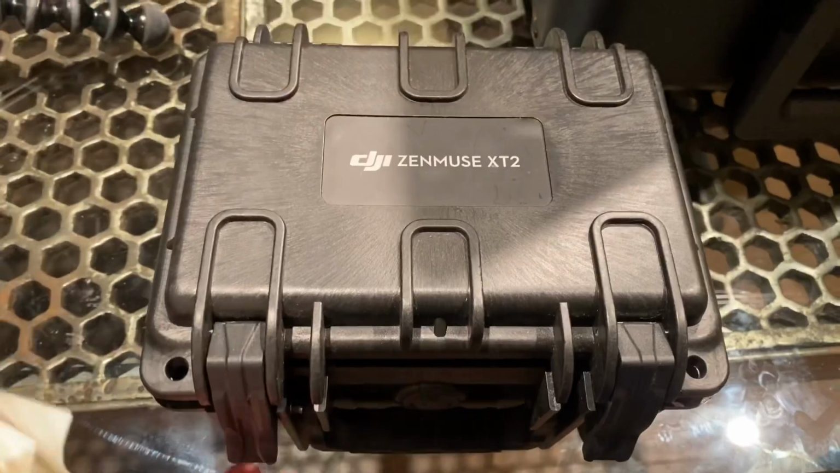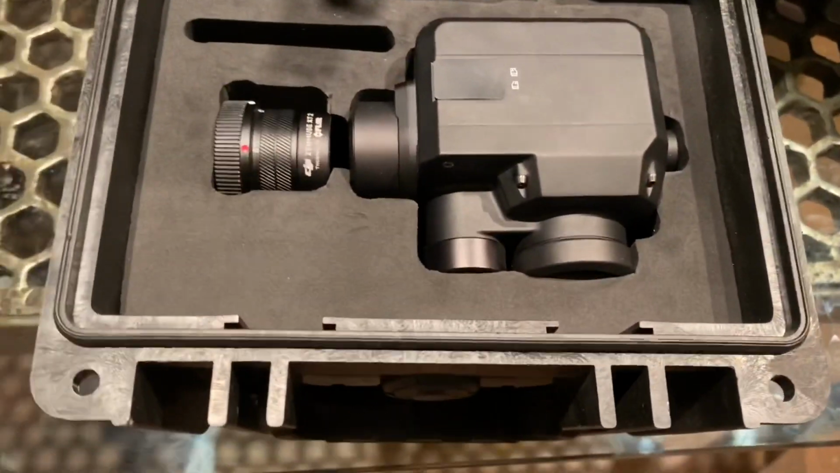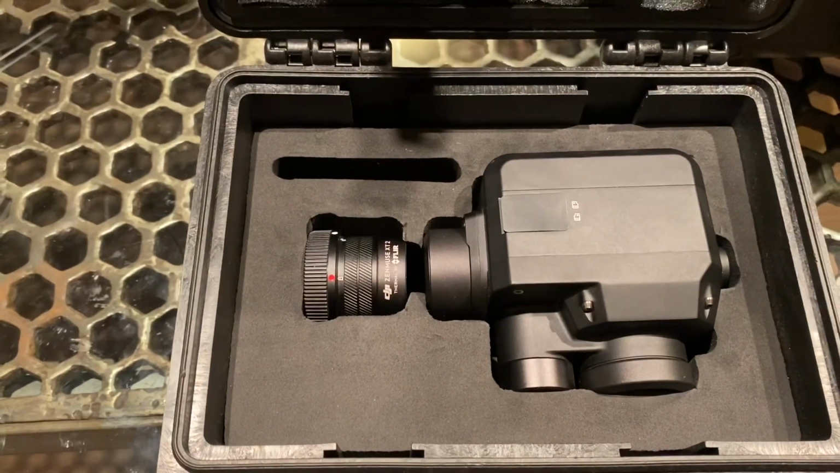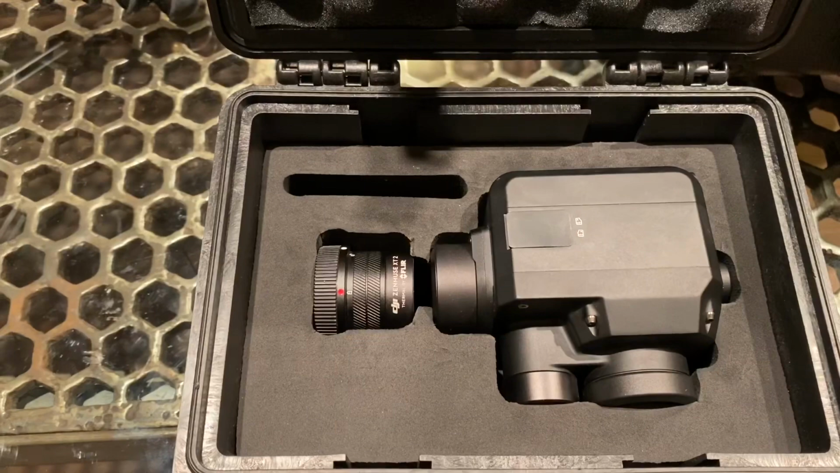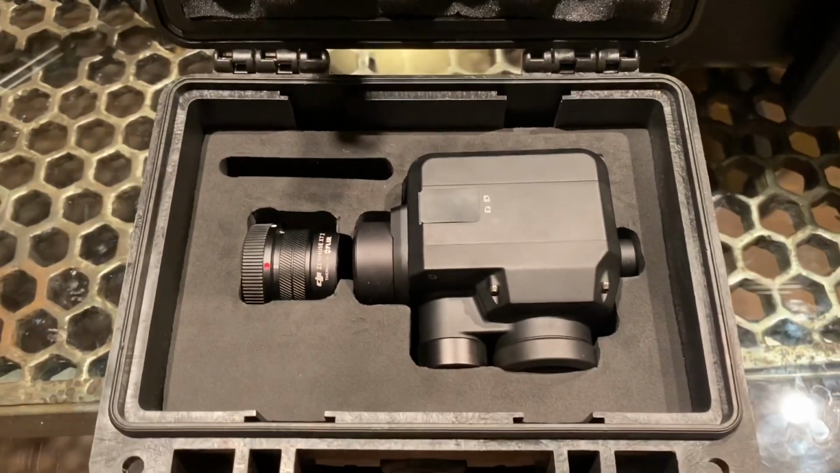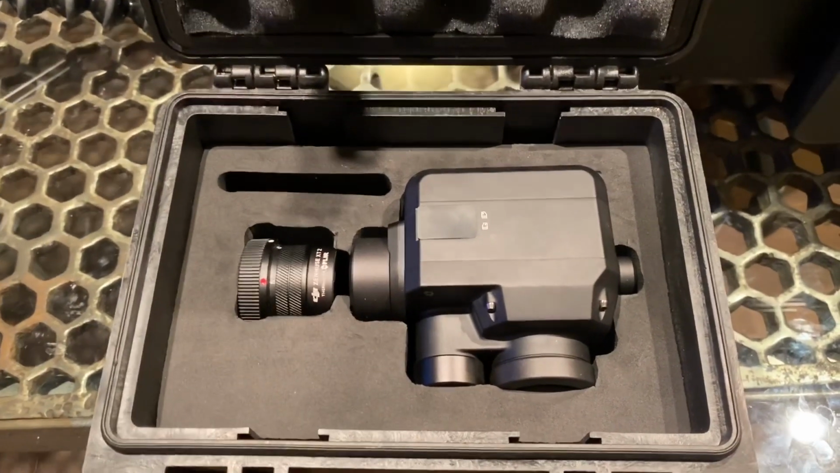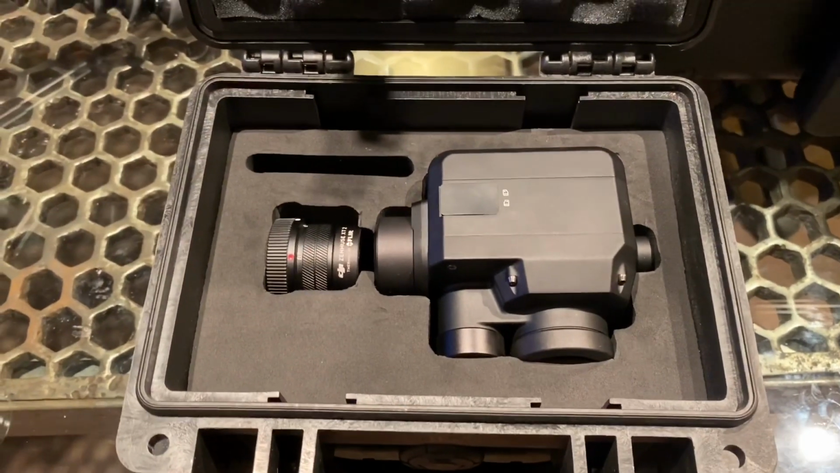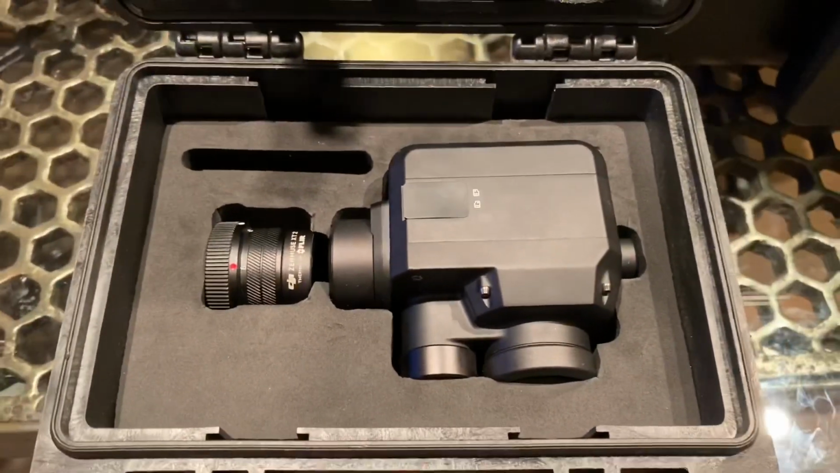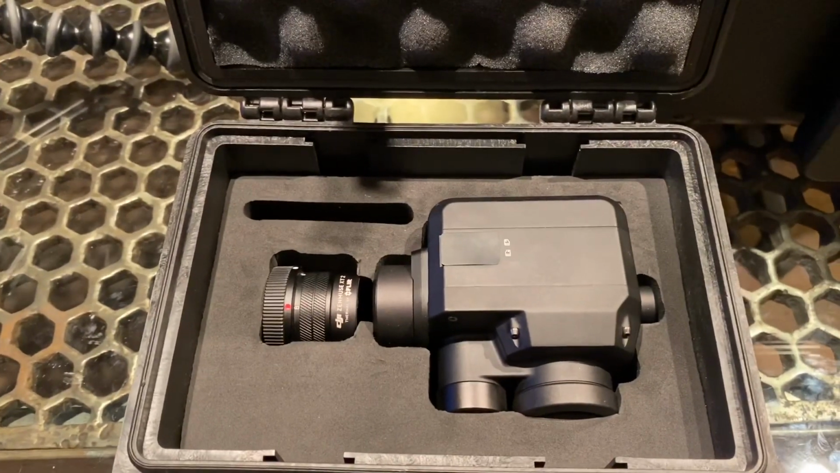So for the camera, we're gonna be using the Zenmuse DJI XT2. This thing is really awesome because the XT2 gimbal and camera features the FLIR long-wave infrared thermal camera and vision camera. And that's really awesome because it provides both infrared and visual images simultaneously. So this really is a powerful tool, and you'll see that here in a little bit when we review the content of why this camera is so powerful in helping us get the accurate counts that we're needing.